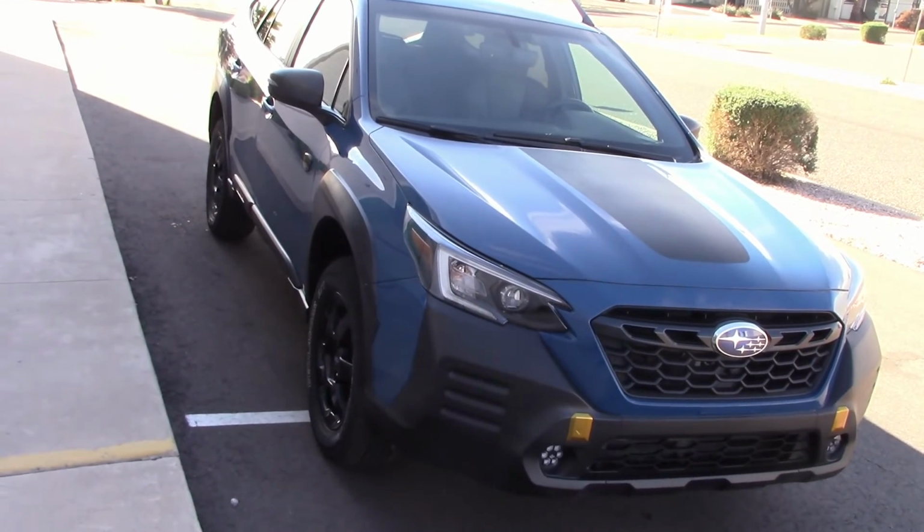Overall, I'm very impressed with these lights. I have no complaints whatsoever. So we're getting something for our money here. Alright, overall, these are excellent headlights.